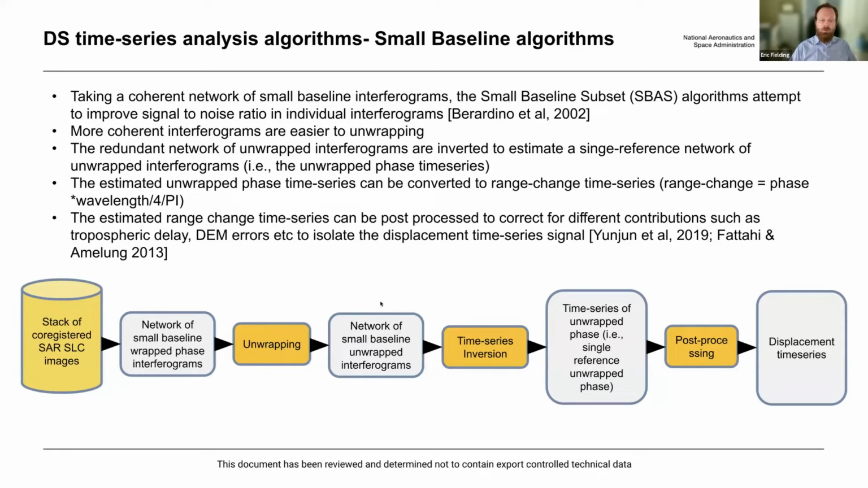For the case of NISAR, these are called GUNW files, and we have the ARIA Sentinel-1 GUNW files that are made from Sentinel-1 data in a NISAR-like format, and NISAR will have their GUNW files.